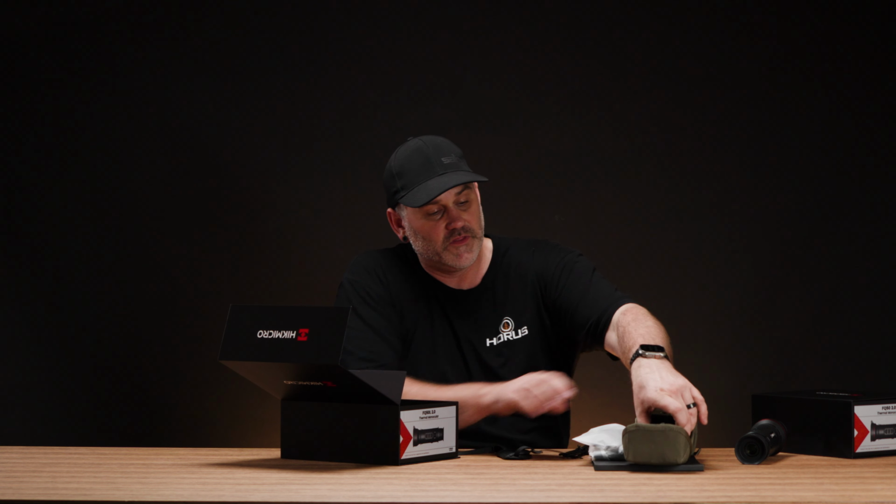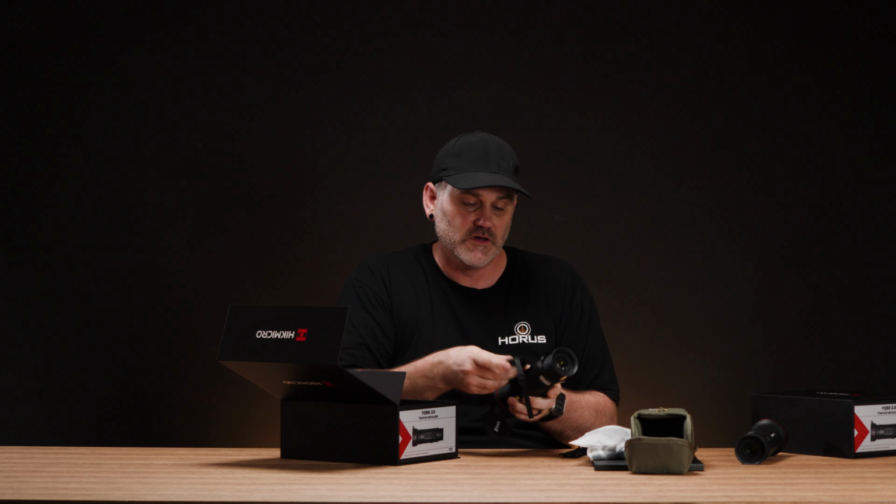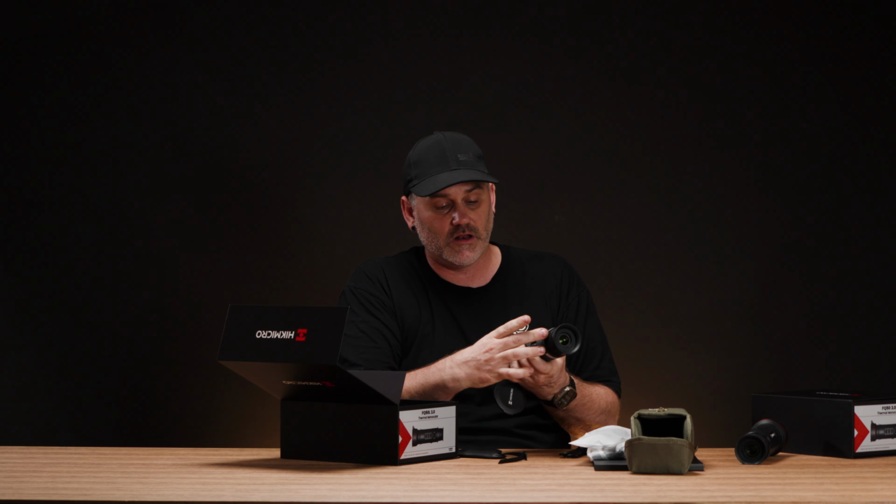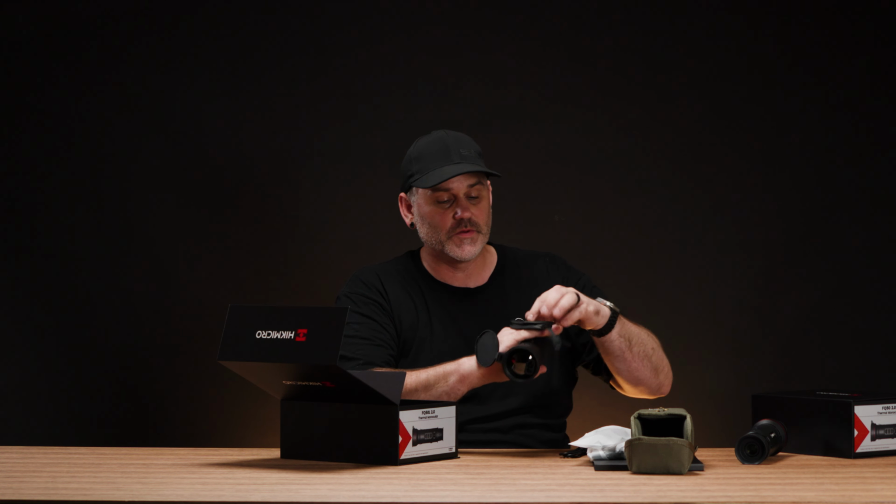You'll have the carry strap and the neck strap, as well as another strap. You also, with this one, like the Condor, get a hand strap that will go on the side. On either side, you've got adapters. This just gives you a bit more peace of mind when you're grabbing it that it's actually strapped onto your hand. Nice little addition on these ones here. And of course, you will have a battery charger like so, and 2 batteries as well. More on those in a minute. And a cleaning cloth. That's everything in the box.